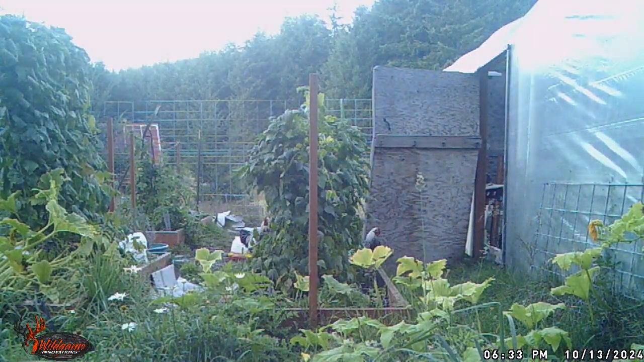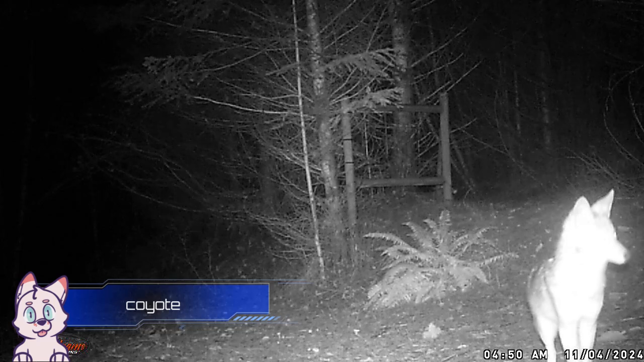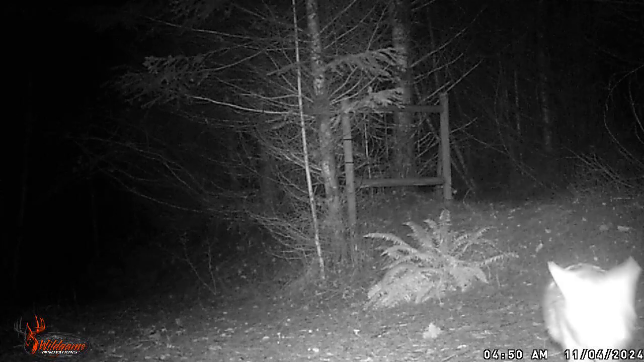And as far as my next trail cam, I'm probably going to be bringing it to you guys in the middle to late part of winter. Now we're switching over to coyotes. We're going to be bringing the next installment probably mid to late February 2025, which I hope I'll have some interesting things on camera for you guys at that time.